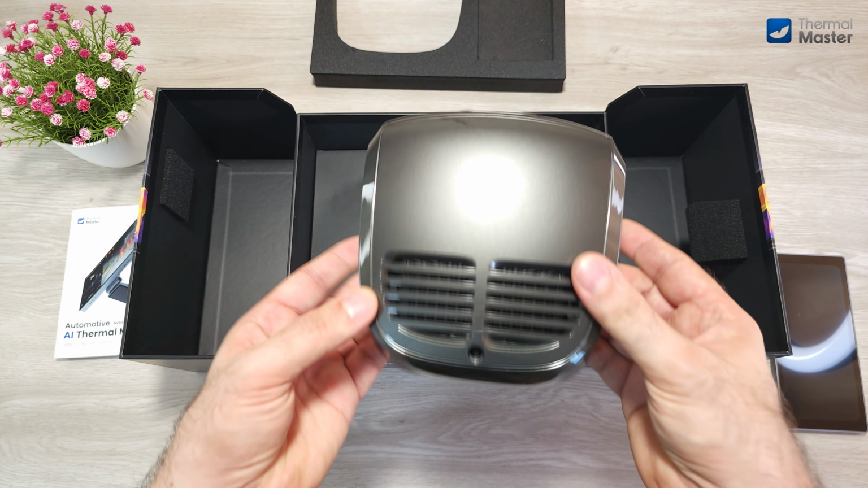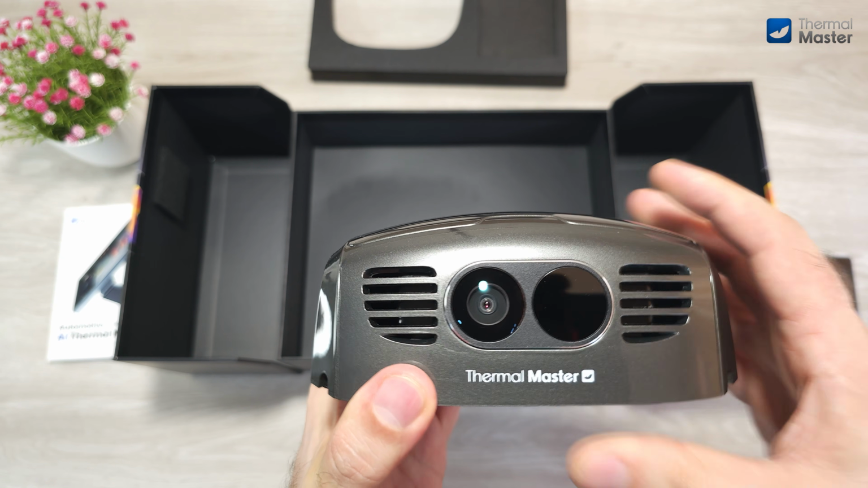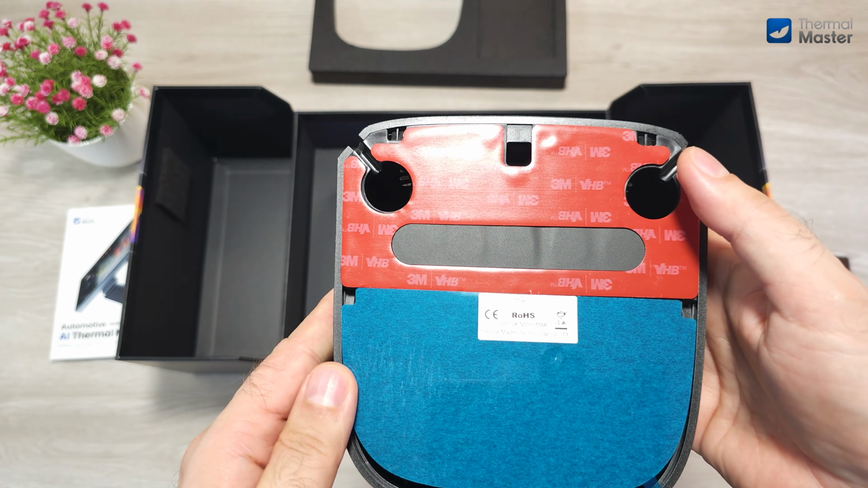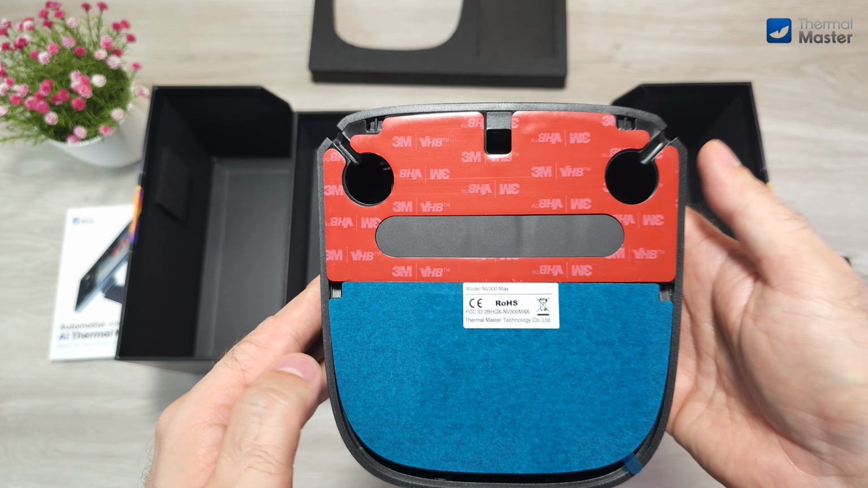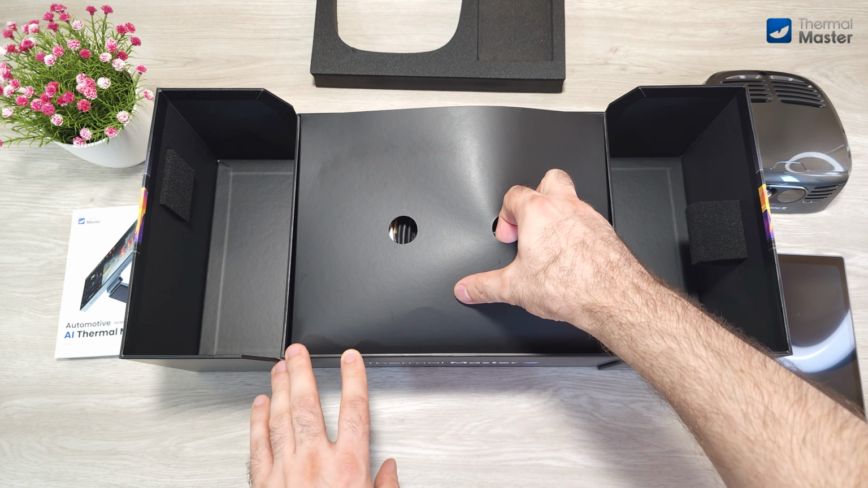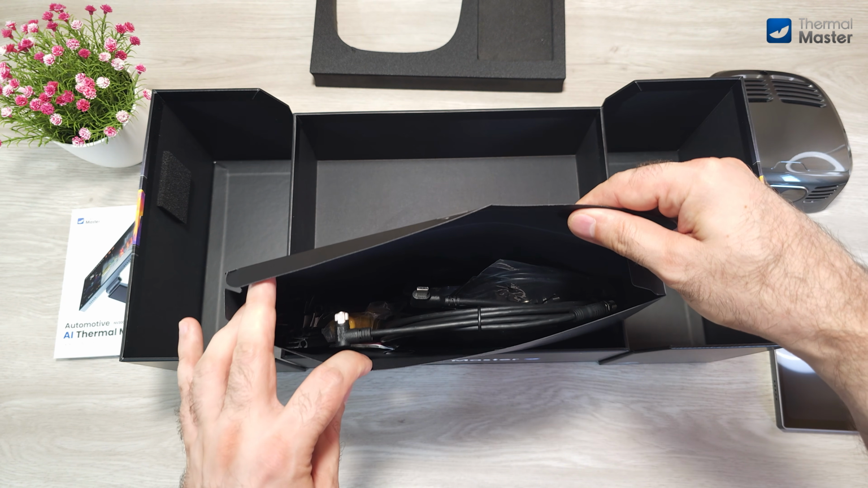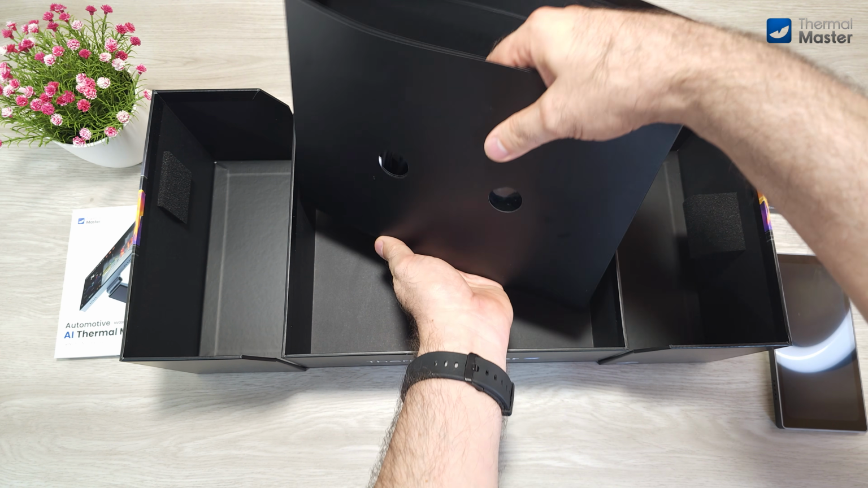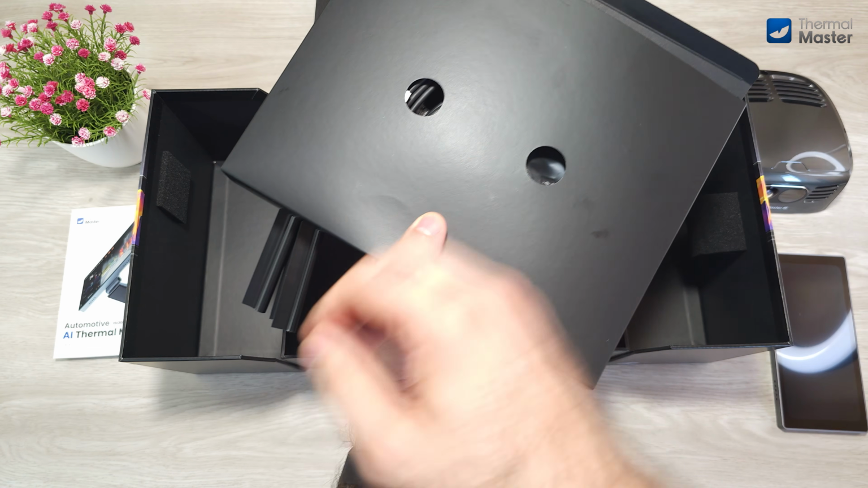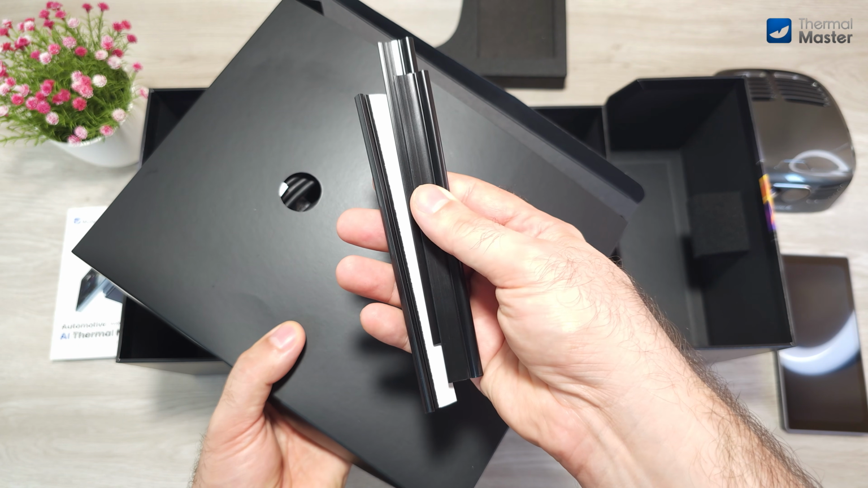Then here we have the AI box and the visible light and thermal camera combination. On the bottom we can already see the pre-installed adhesive pads, but underneath that there are magnets that can provide extra stability. Now let's take a look at the accessories, because here in the bottom of the box we have a lot of cables and other accessories. Some accessories like these cable guiding channels are just so impatient, can't wait to get out of the box. These are important for the installation.